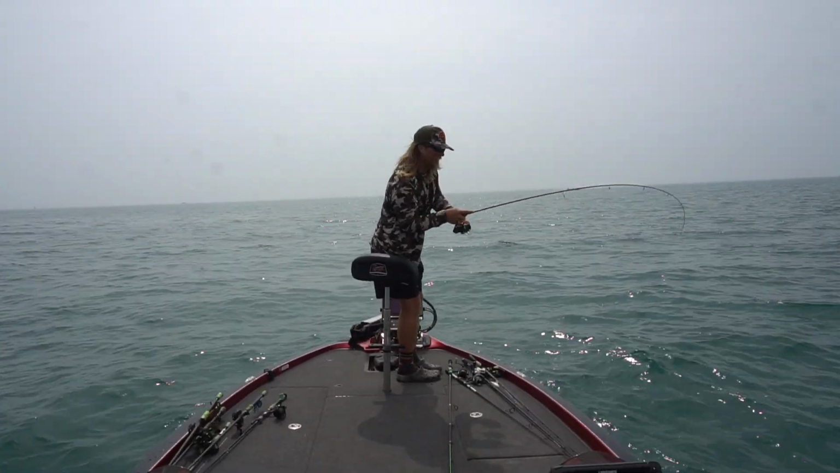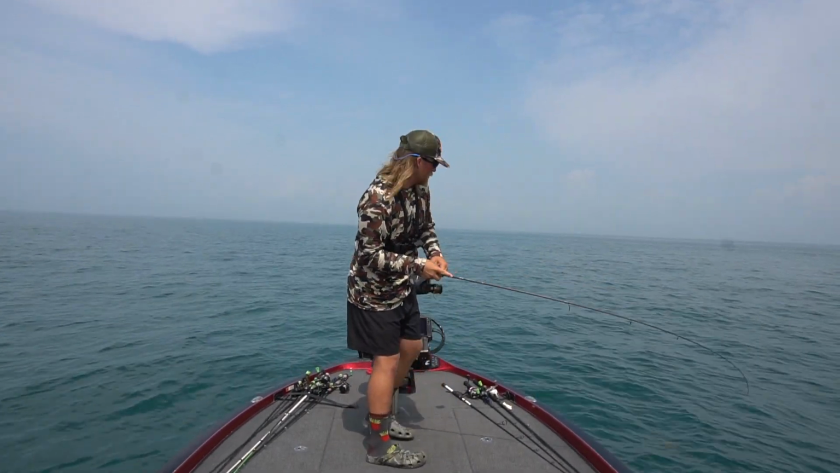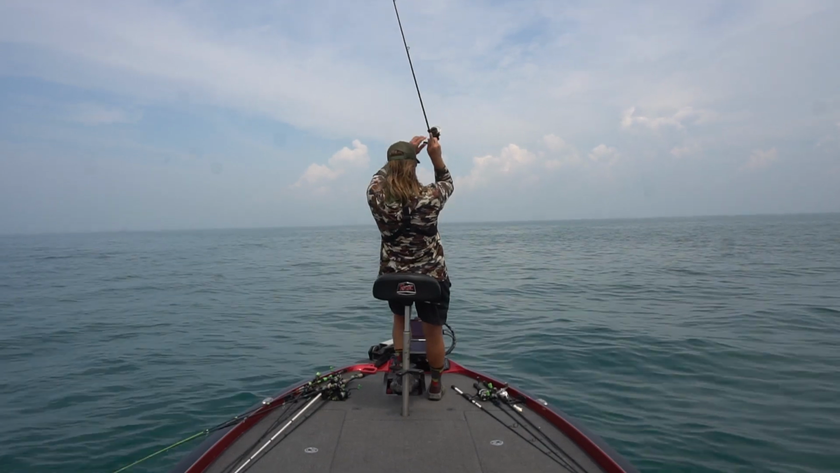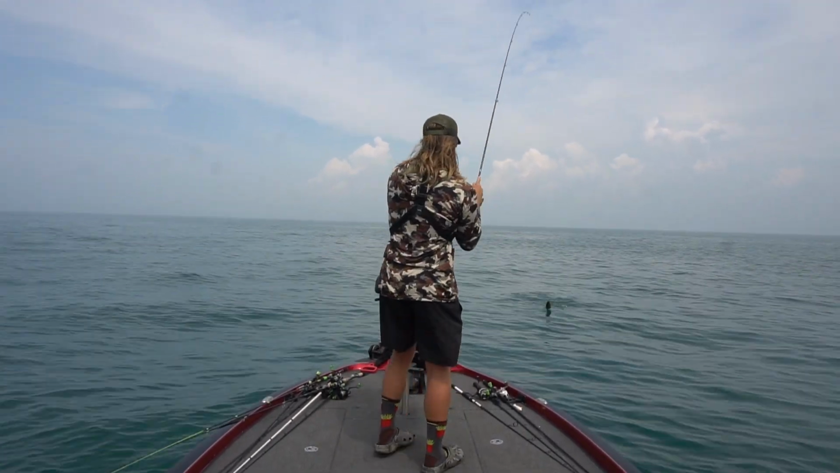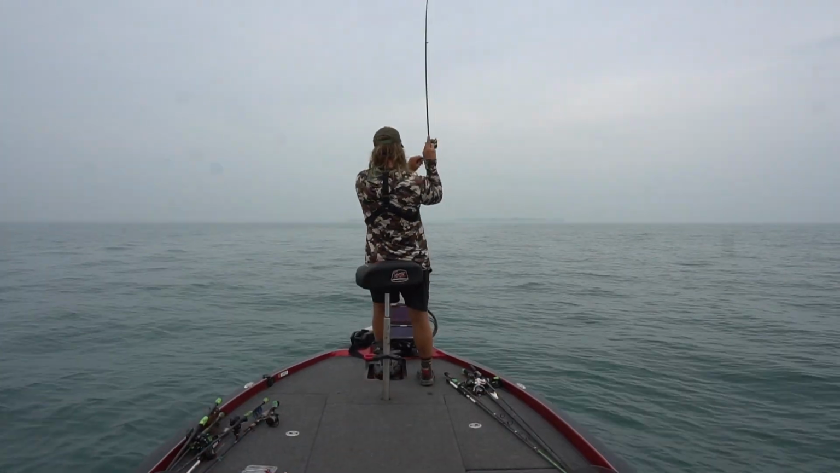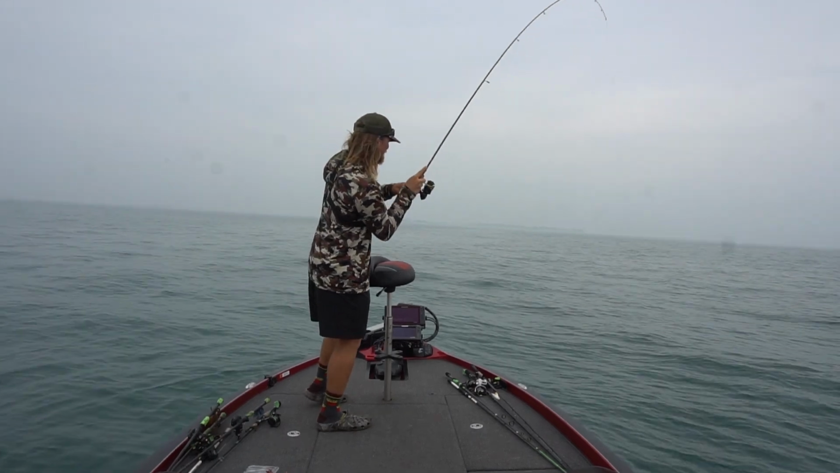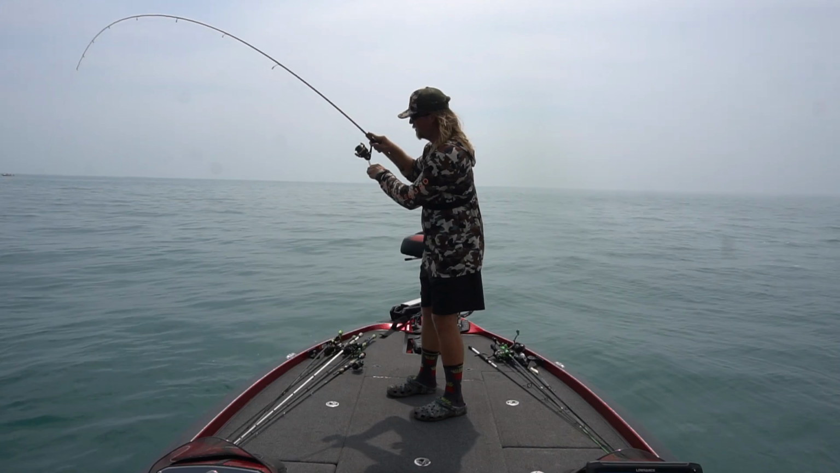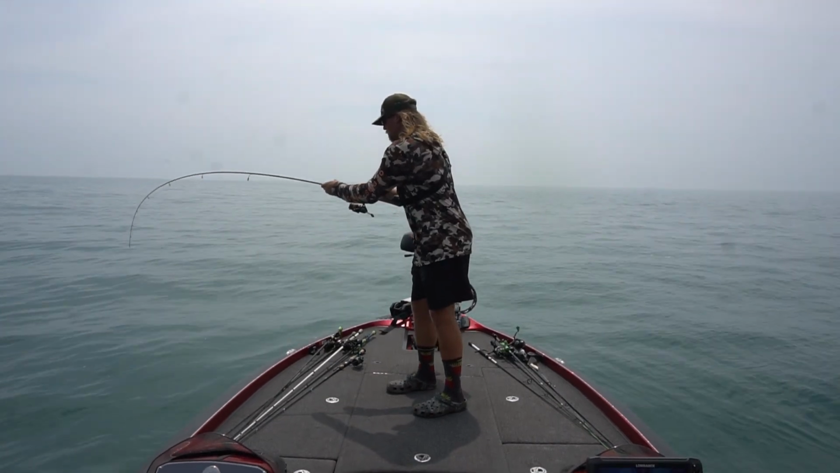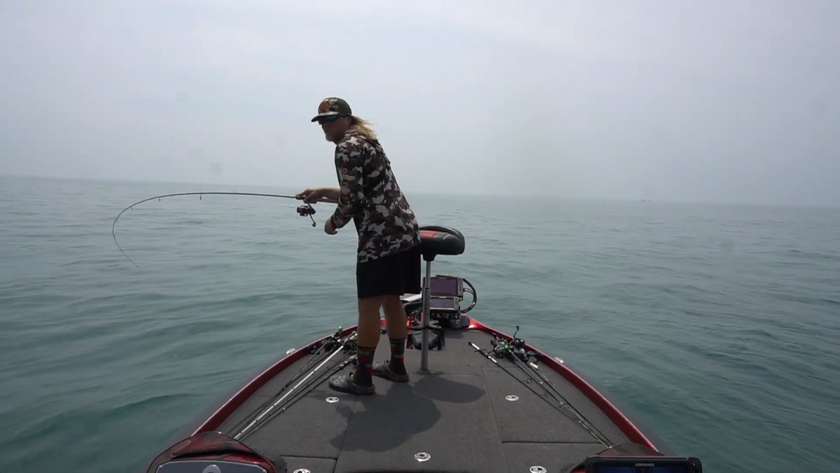Fish on. Fish on. Oh. Fish on. I don't know what this is, but it feels humongous. Holy smokes. This might be a 6-pounder. It's a smallie.